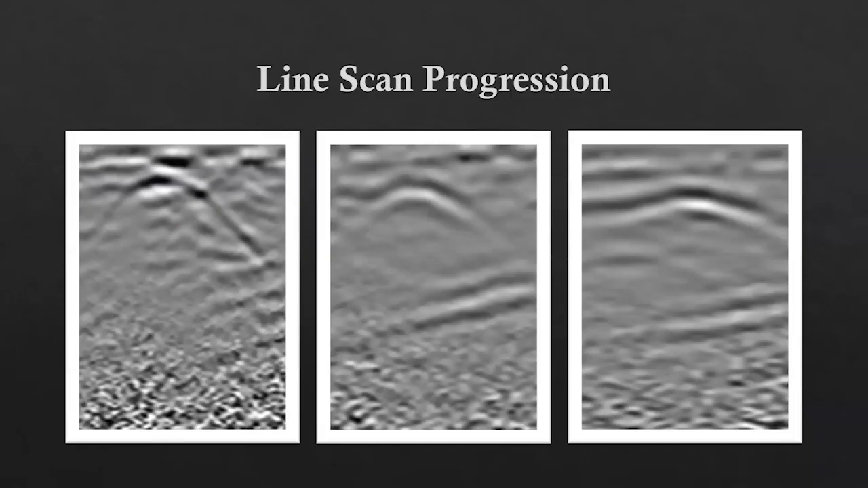So over time, we did see the soil was more compact, especially as I continued to go over it with this heavy instrument, but we could still see very clear hyperbolic targets within our line scans.